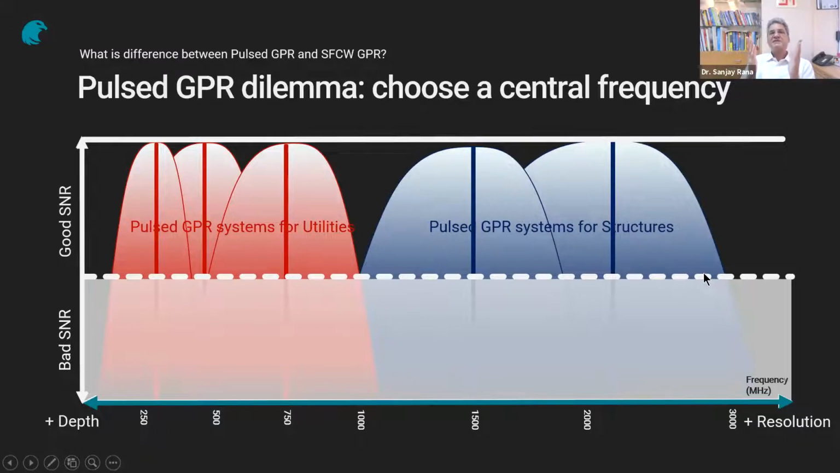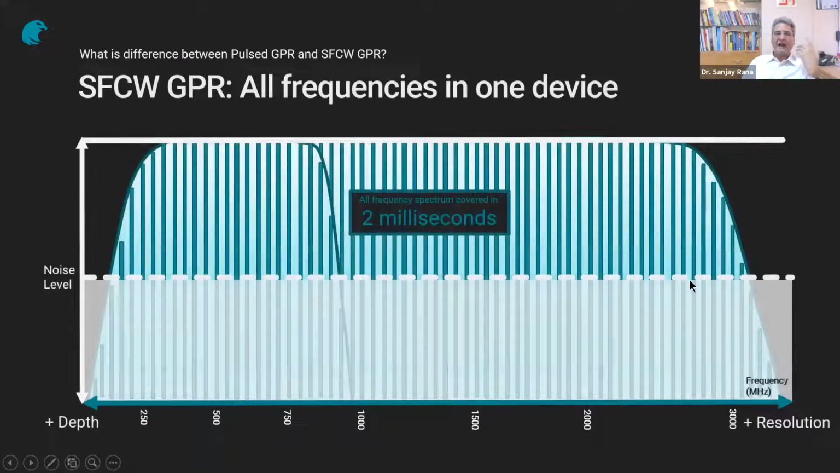This was the pulse GPR dilemma: to cover the entire frequency spectrum, you need a number of these frequencies. And what happens when we use SFCW? This entire frequency spectrum is covered with a single antenna. All the frequency spectrum is covered in 2 milliseconds. That is where a major shift has taken place, with the complete spectrum being covered by one antenna, one piece of equipment.